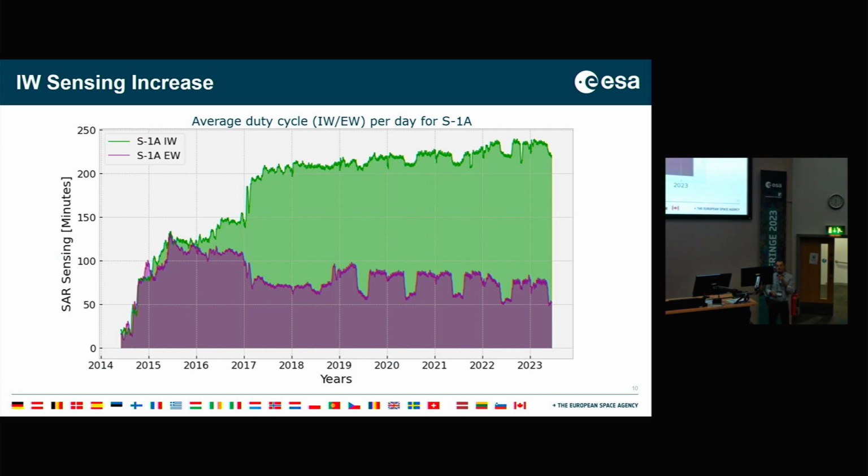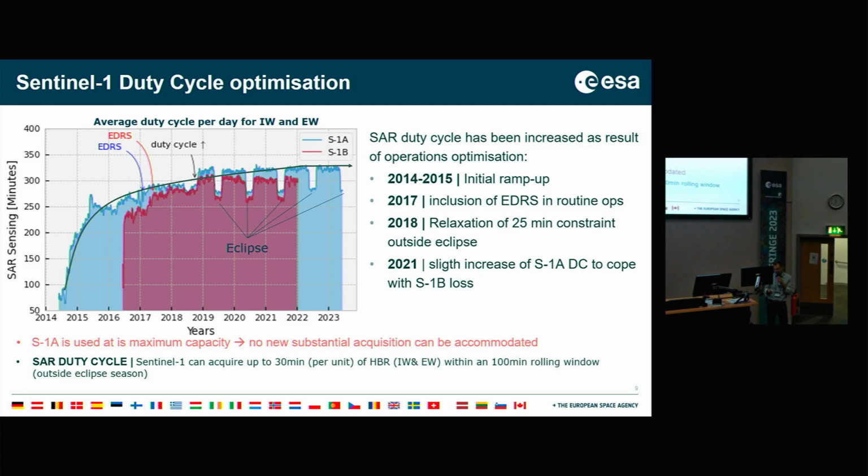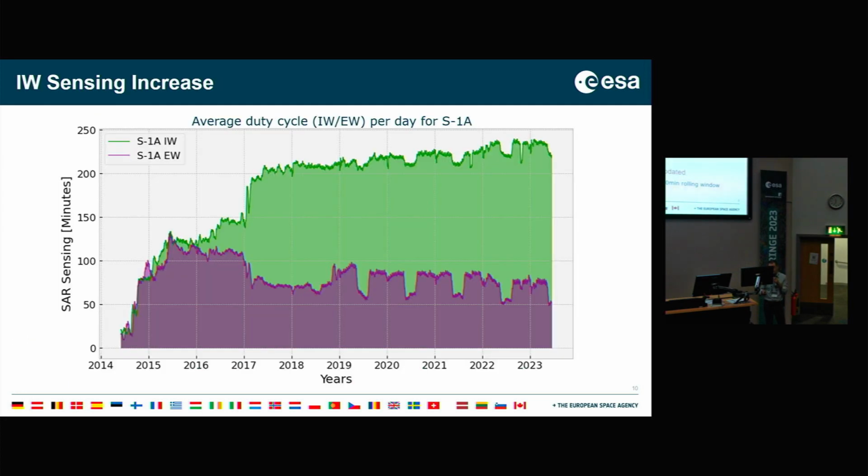Just to open the box of this slide a bit, it gives the amount of high bitrate data that we are acquiring today, and it now separates this by IW and EW.